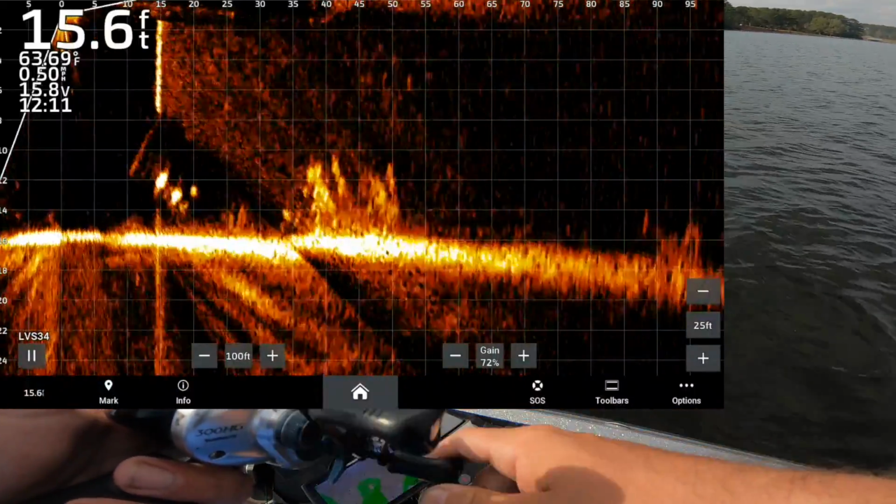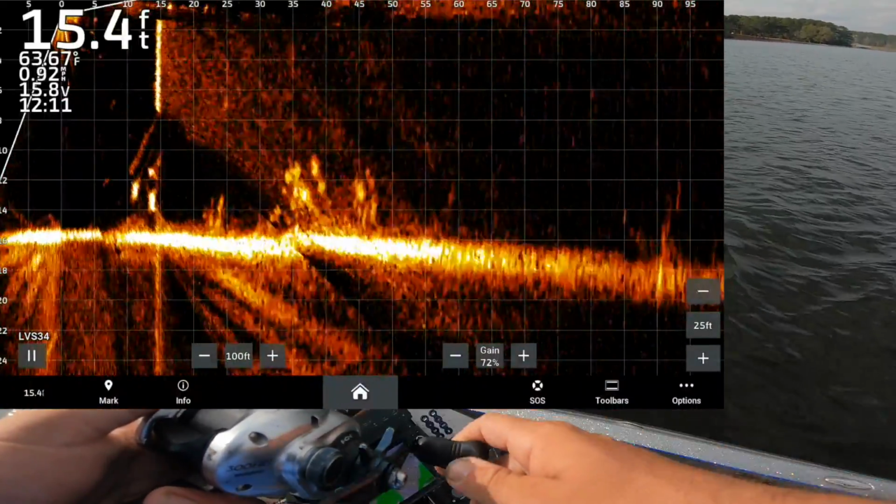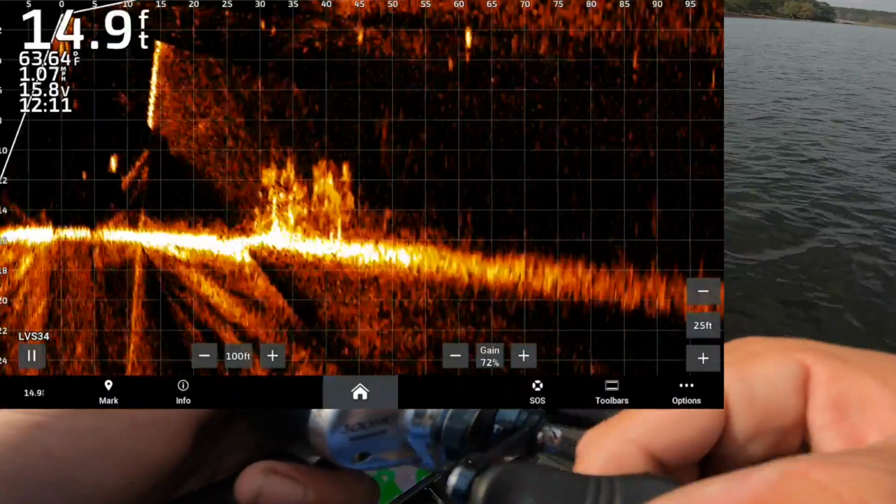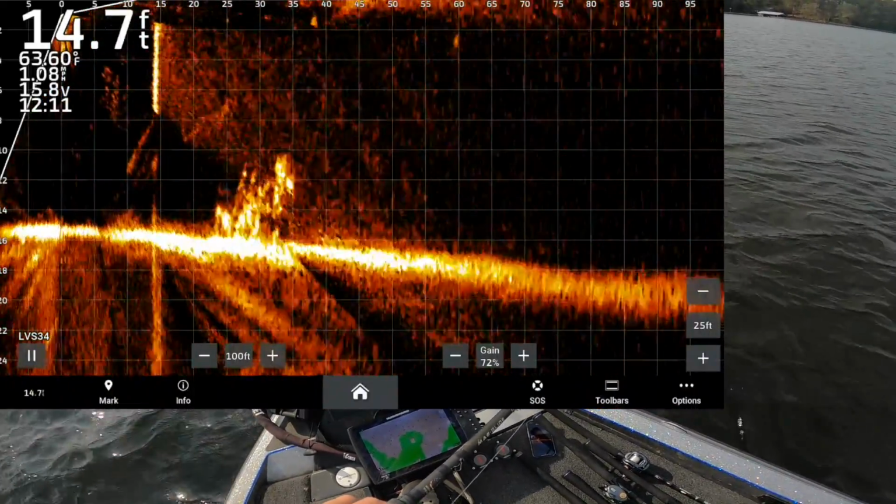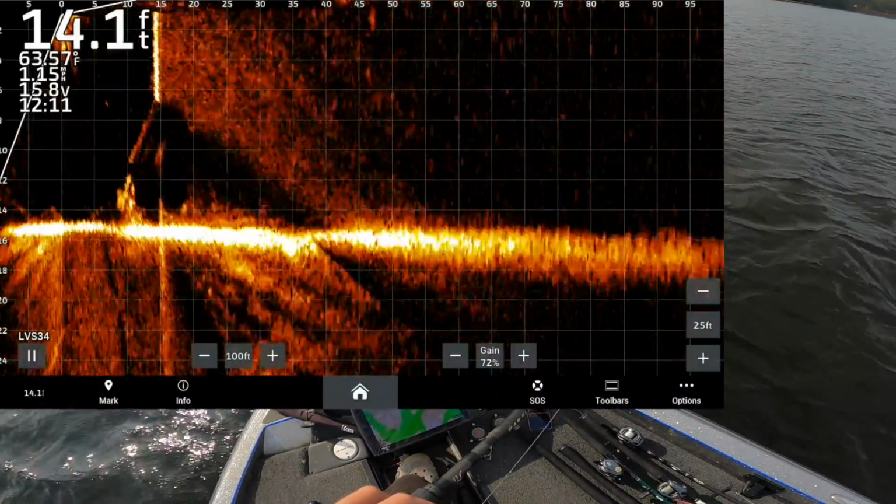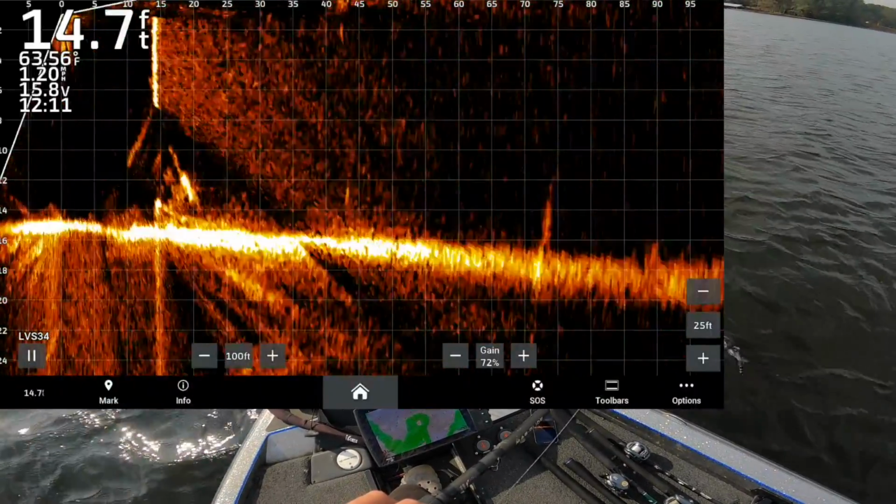Not gonna do it. But, oh, that little guy kind of wants it, doesn't he? Nope. But that does tell us that they are kind of starting to position a little bit more on some of the brush piles that we found yesterday. So we're gonna keep trying some new stuff.